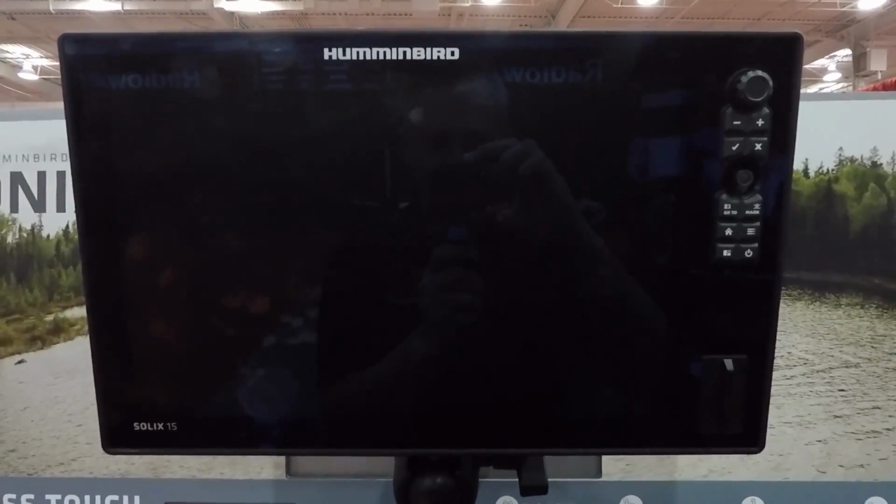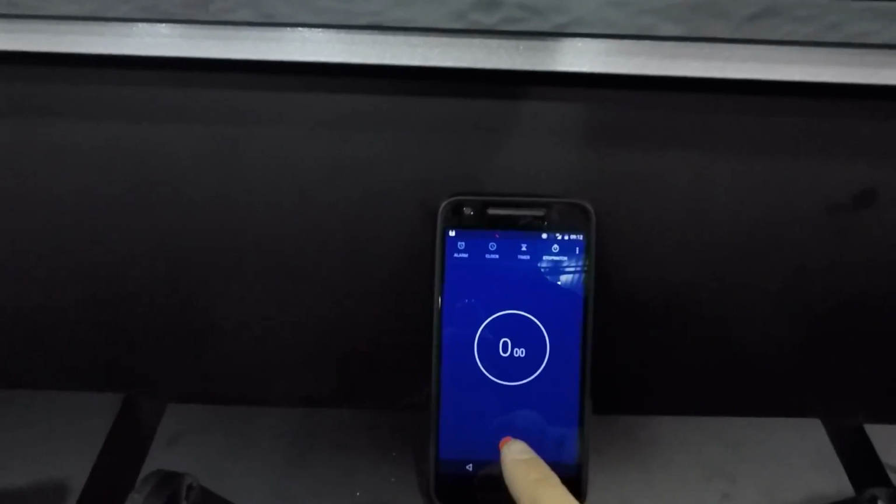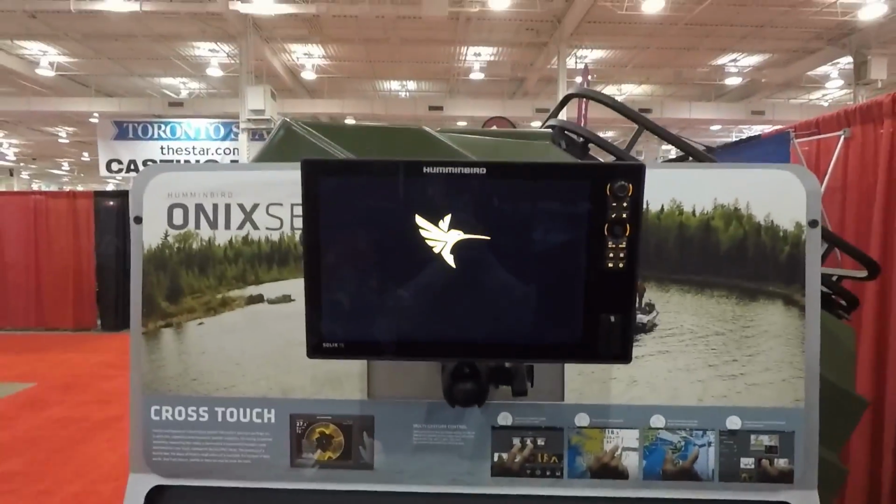So I'm going to check the startup time on the SOLIX 15 here. Got my stopwatch. Okay, so there we go.